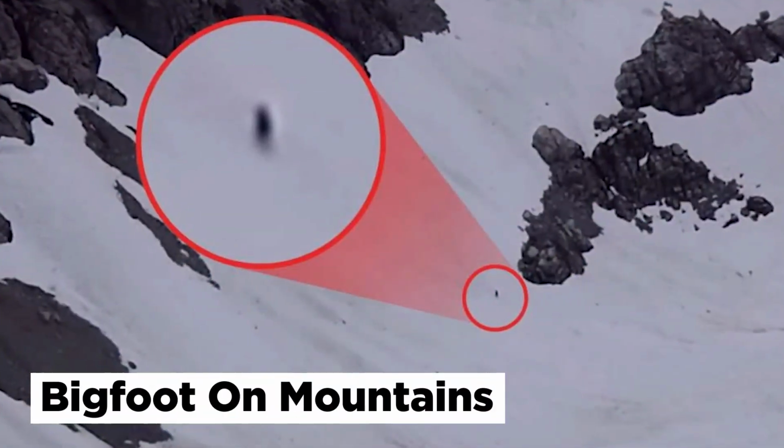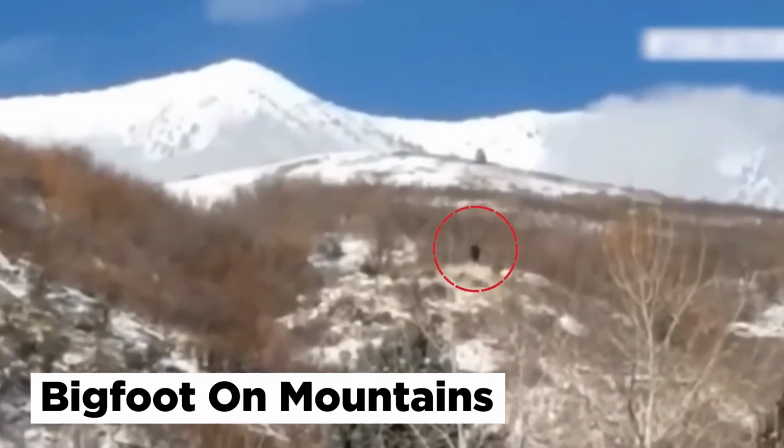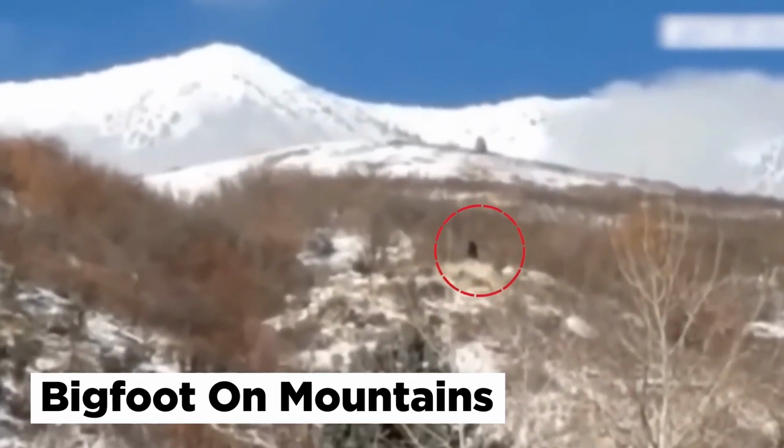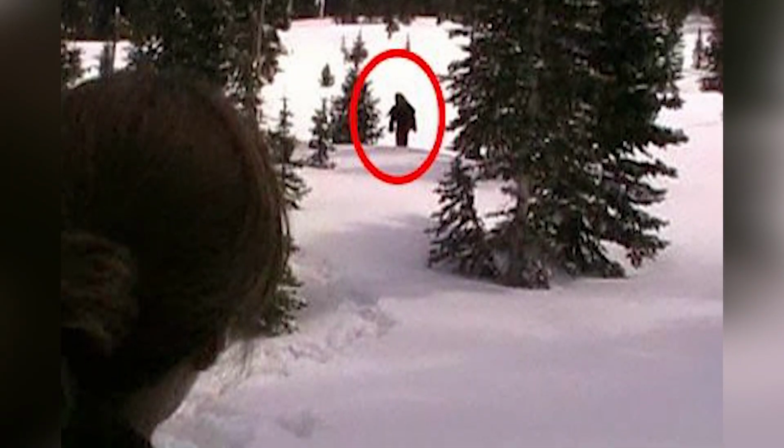Bigfoot on mountains. In January 2019, a video posted on social media featured a mythical creature walking in the foothills east of Provo. Well, you have to see it to believe it. A big shadowy figure appears out of nowhere in between the snowy mountain right there. Have you spotted it yet? According to the Bigfoot Field Researchers Organization, there have been multiple Bigfoot sightings in Utah, but some experts, however, aren't sure yet if it's a Bigfoot.